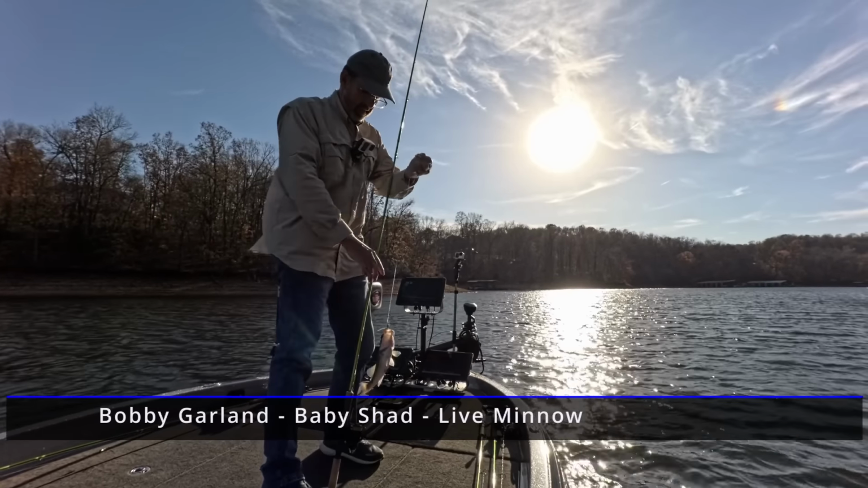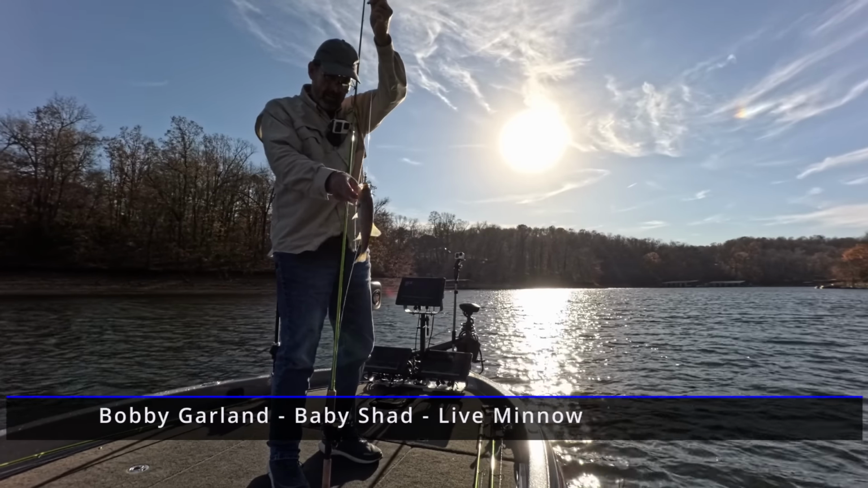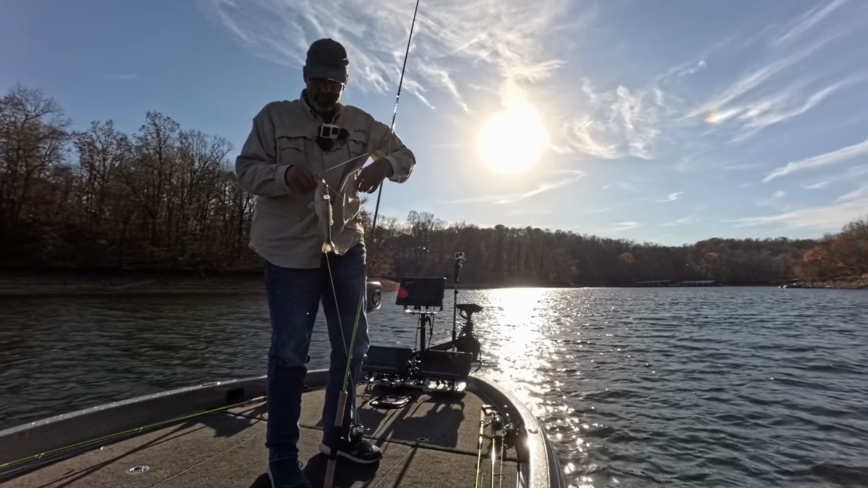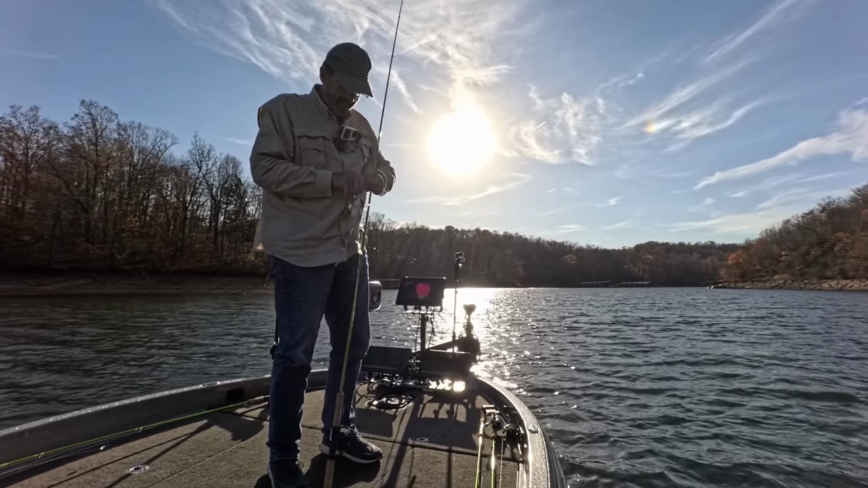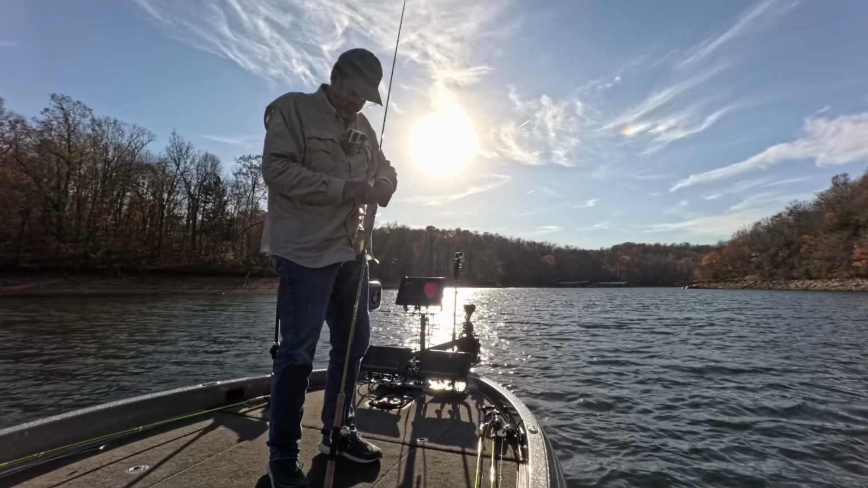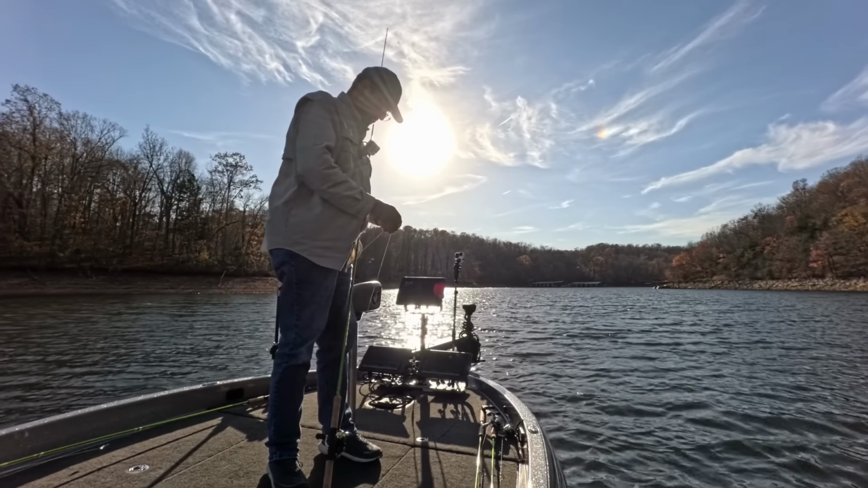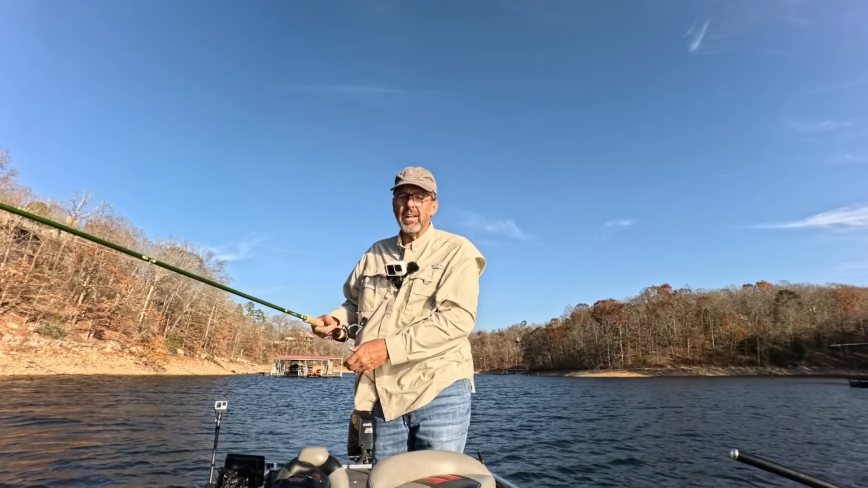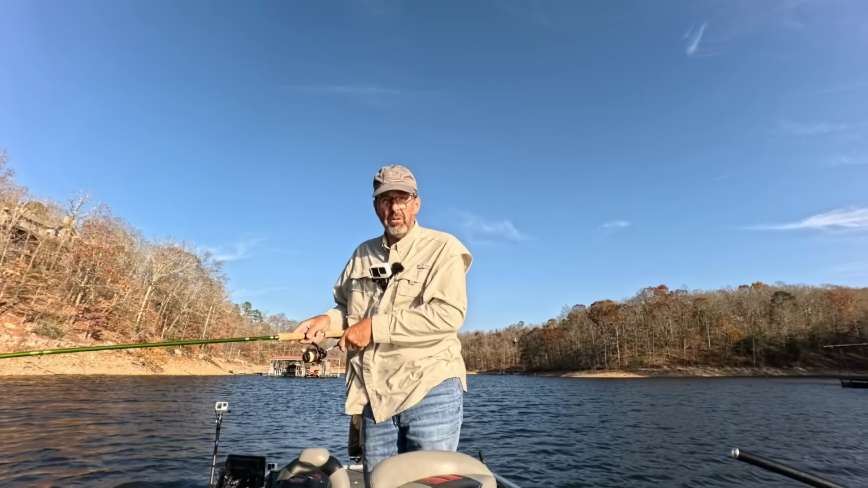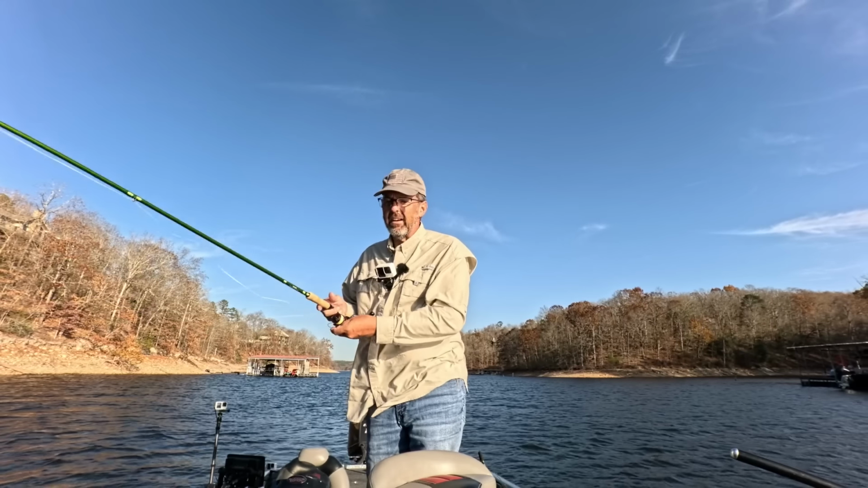So, oh, don't do that. He's wrapped himself up in the line. That's what I have down there. I'm going to make a move back out to the mouth of this pocket. I caught a crappie out there. I was just wanting to see if they were back here, and I don't think they are.